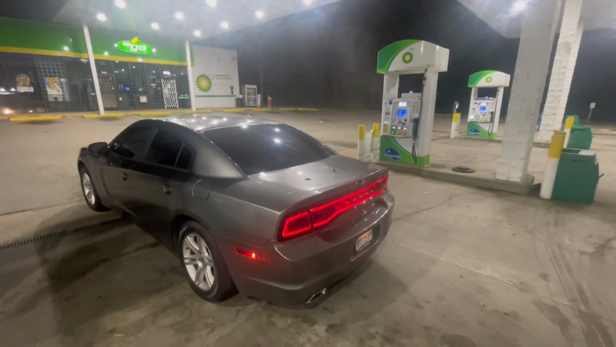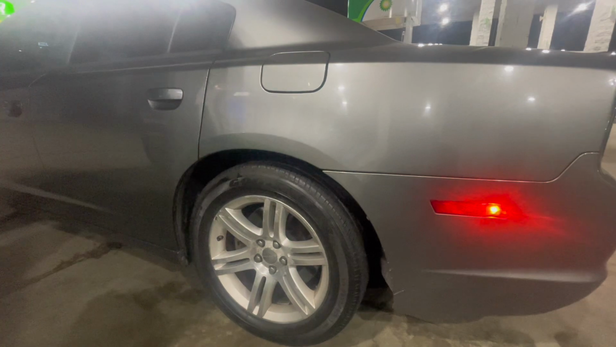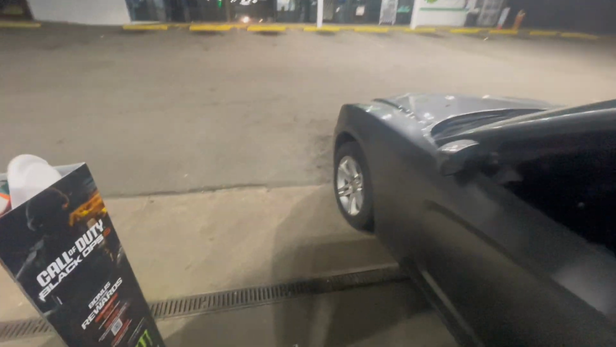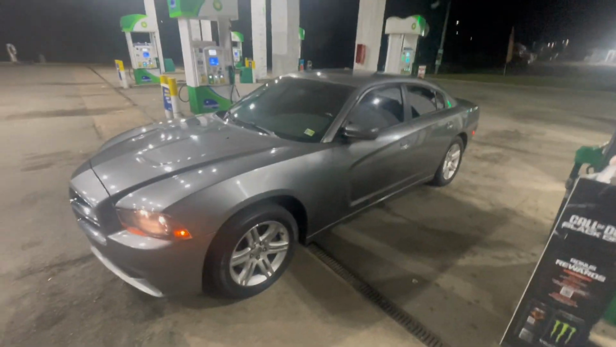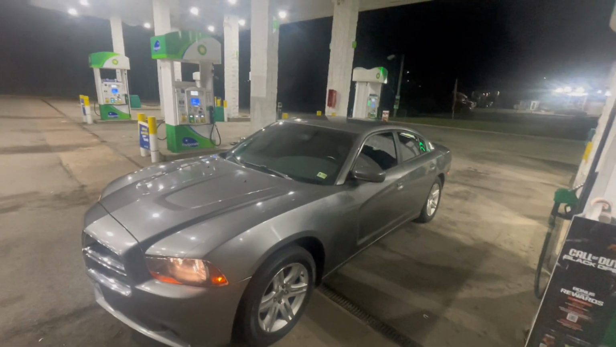Bro, that tint did such an amazing job. By the way, shout out to that boy Isaiah for the tire shine. You know what I mean? Custom Cars RVA, he did that. That boy Isaiah got me right. That man got me right, man. Appreciate that.